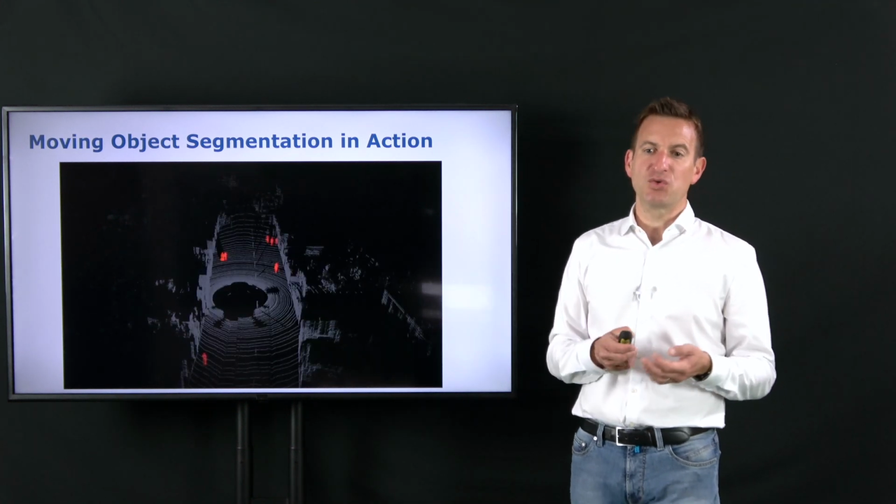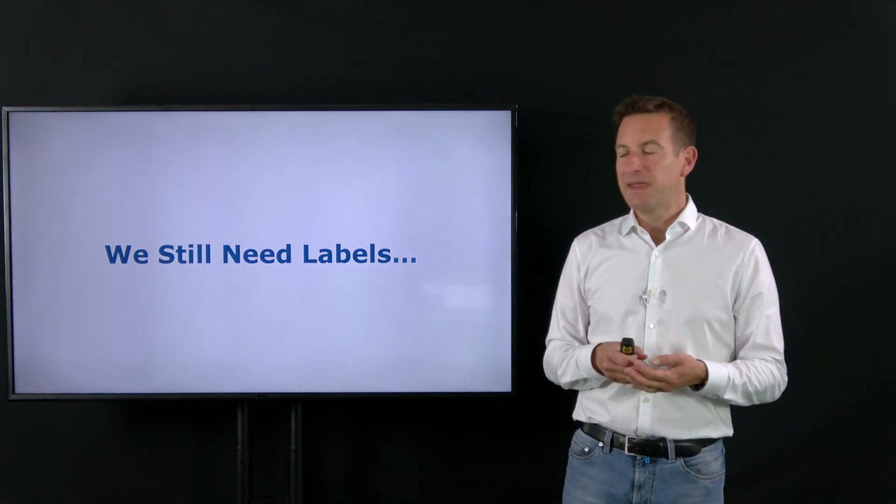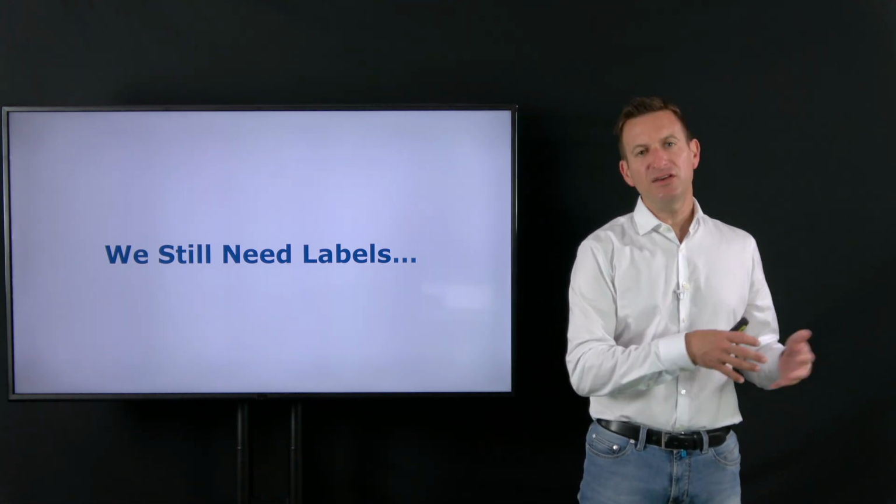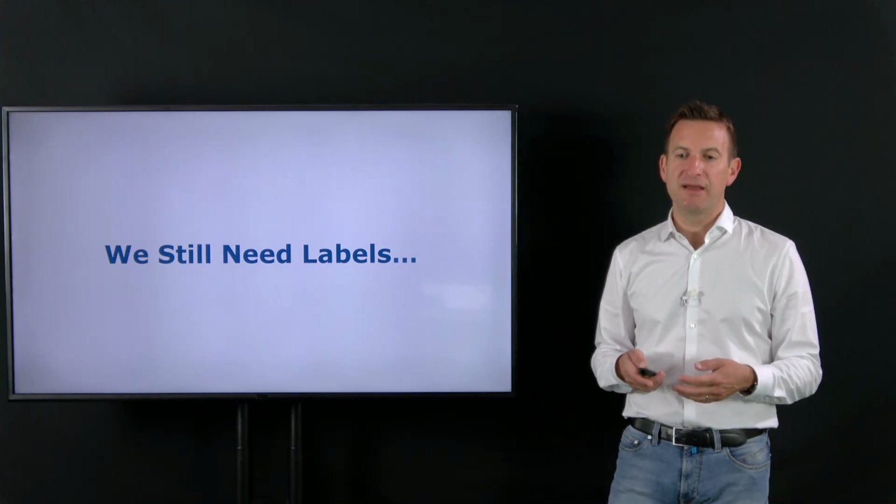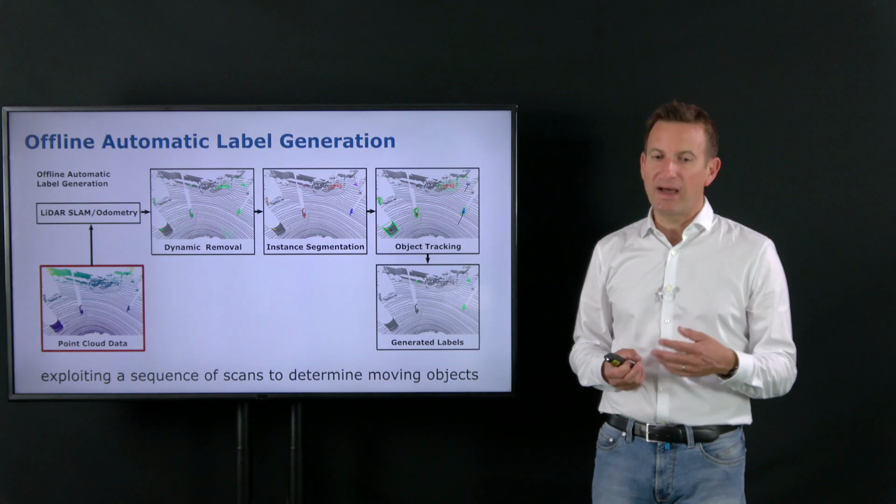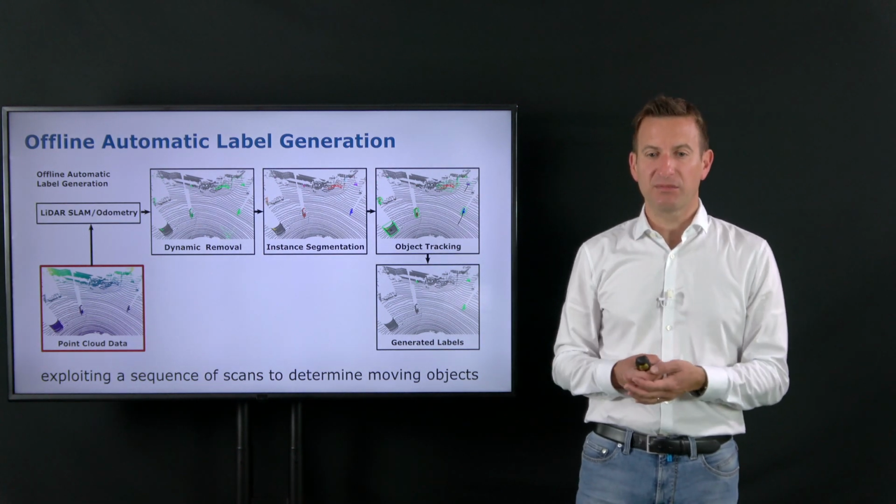But for this approach, we still need labels. So it's not a label-free approach. And so we looked into aspects saying, hey, can we actually generate those labels, which are much easier than the full semantic labels, in a more automated fashion? That was work done by Xieyuanli Chen, trying to make automatic labels for this moving object segmentation.